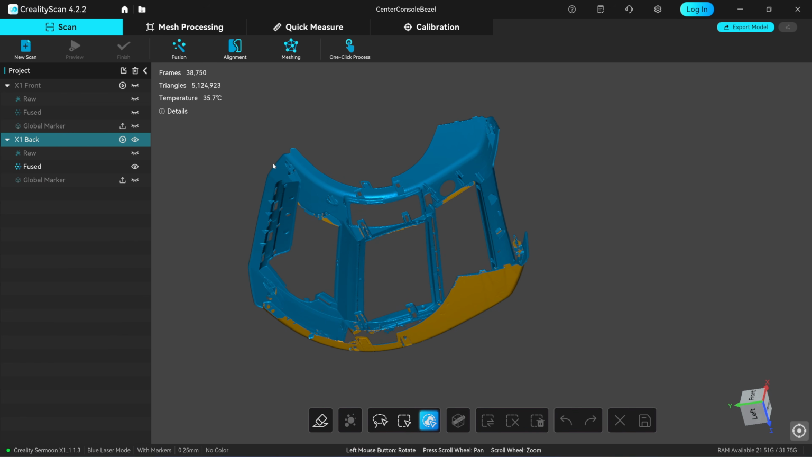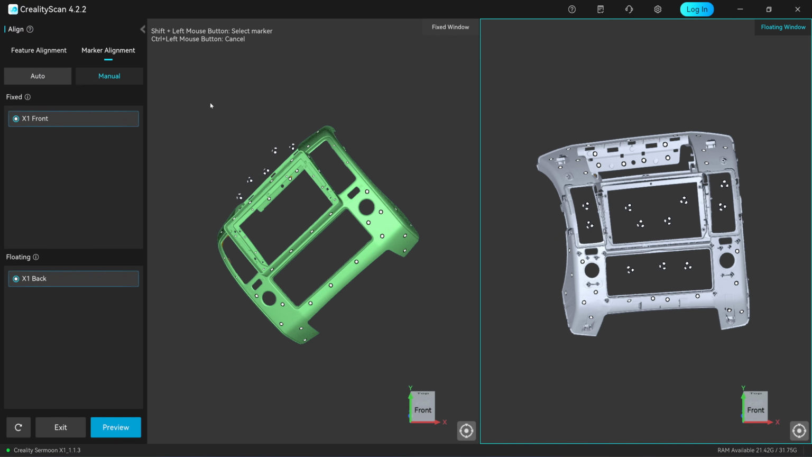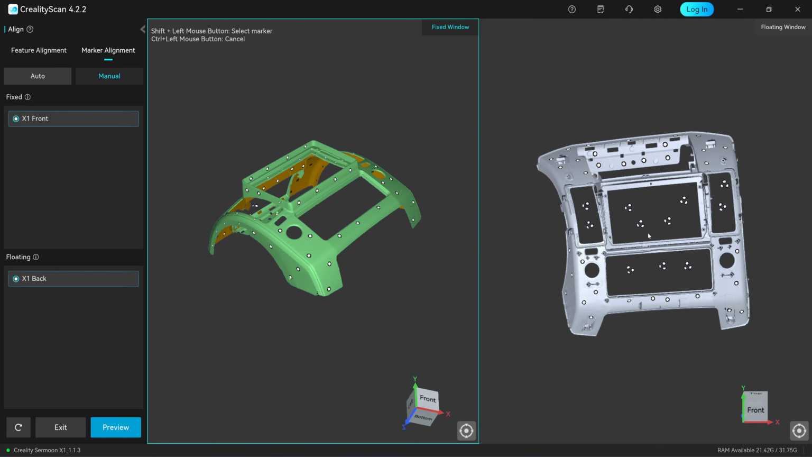Next, I will align the 2 scan datasets. I click on the alignment tool, choose marker alignment, and then switch to manual mode.